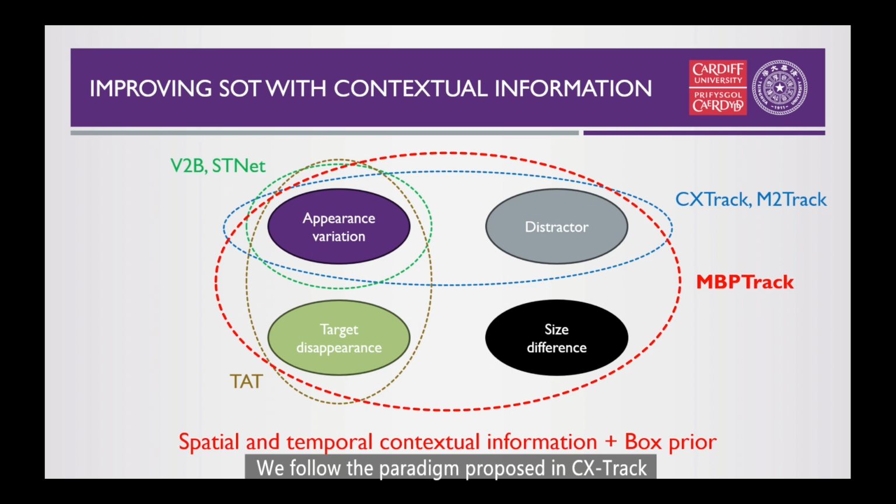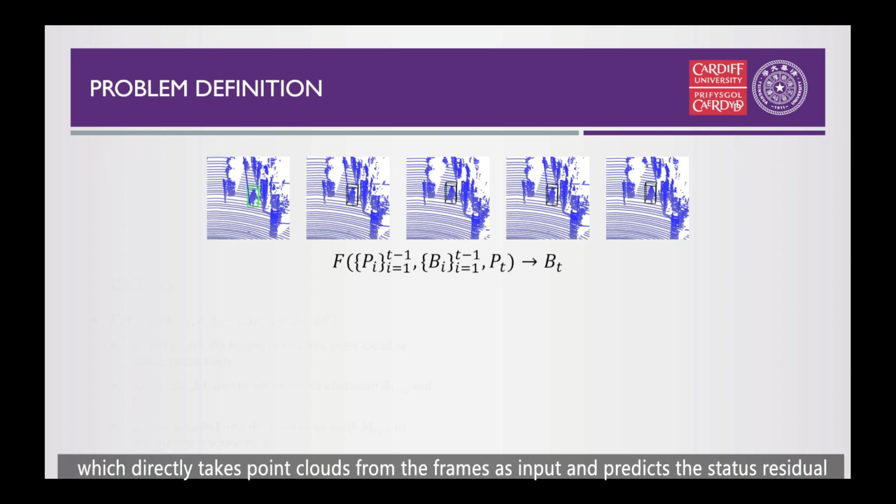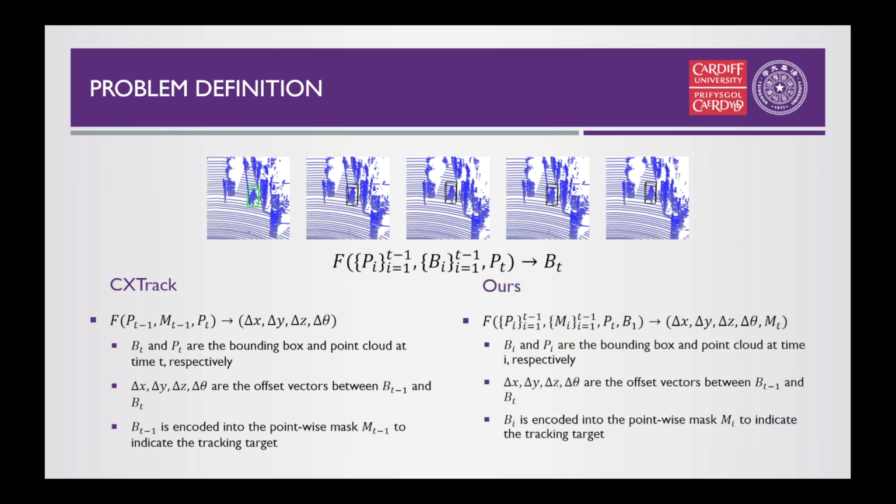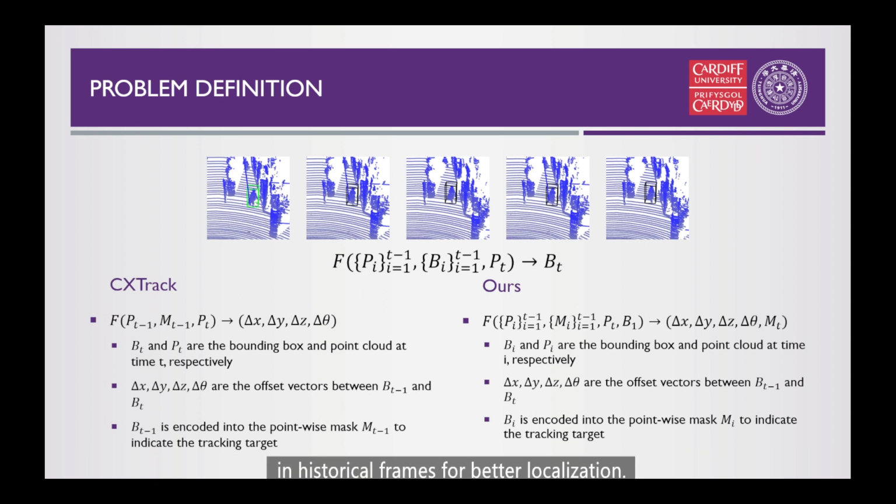We follow the paradigm proposed in CXTrack to predict the 3D bounding box of the target frame by frame, which directly takes point clouds from the frames as input and predicts the status residual between two consecutive frames. In contrast, MBPTrack also leverages rich spatial and temporal contextual information in historical frames for better localization.